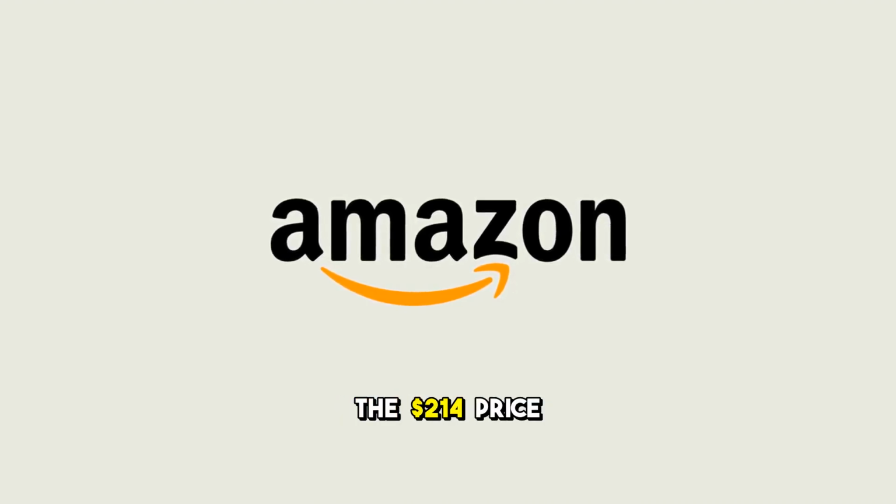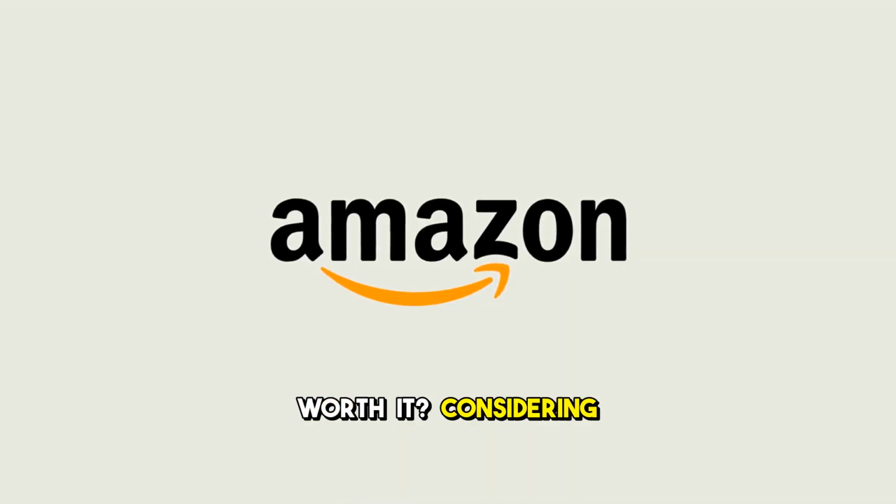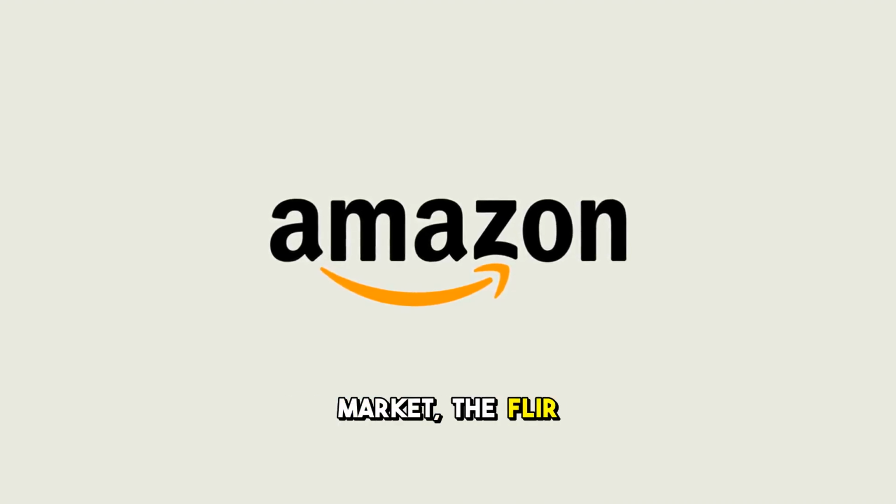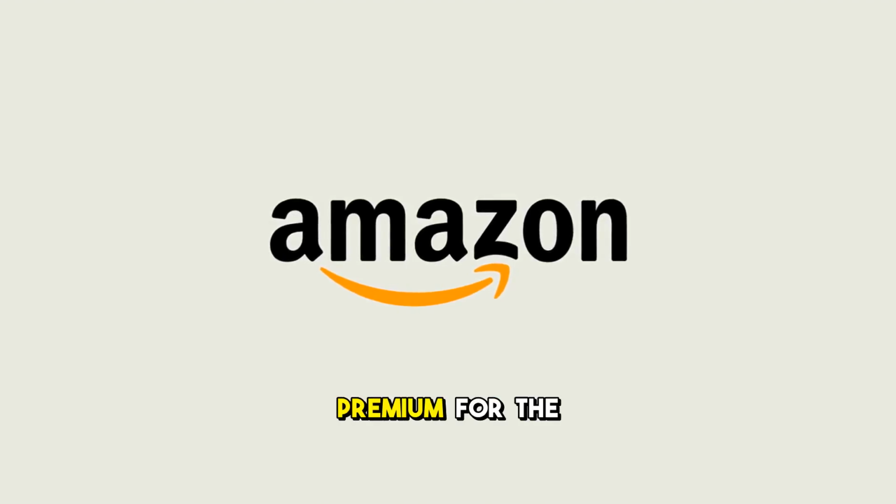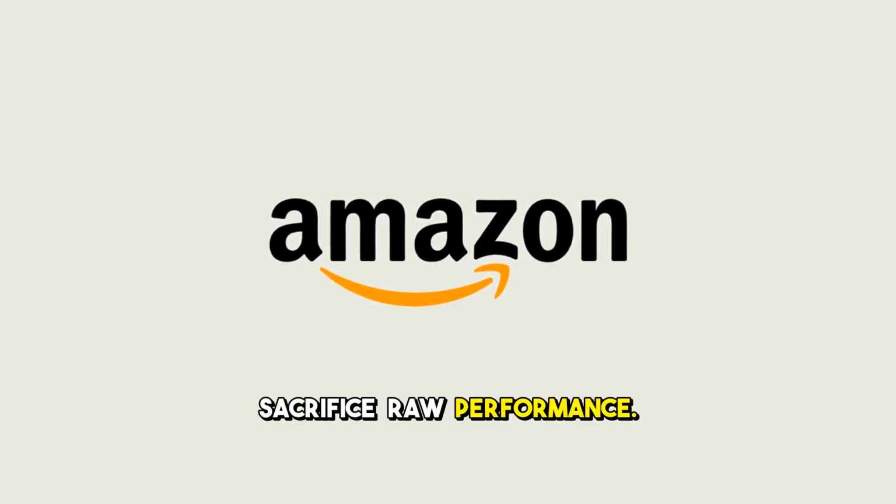Now to address the $214 price tag. Is it worth it? Considering similar attachments and thermal cameras on the market, the FLIR ONE Gen 3 is in the mid-range zone. You pay a premium for the brand name and app integration, but sacrifice raw performance.